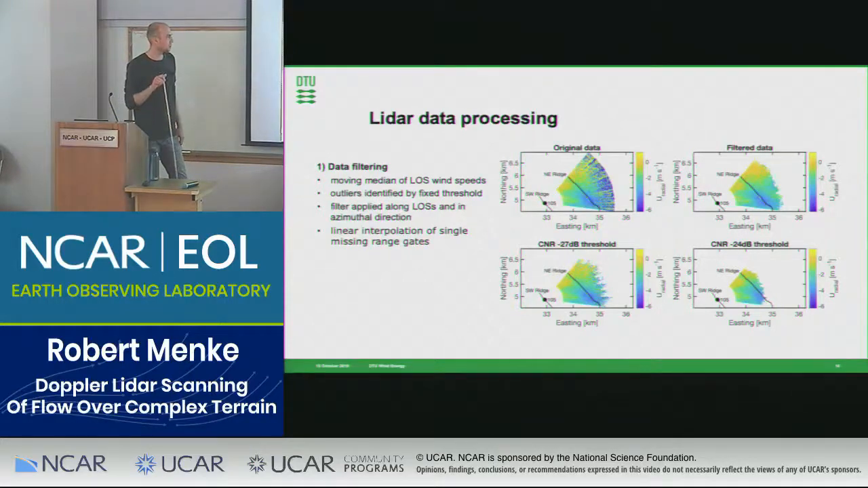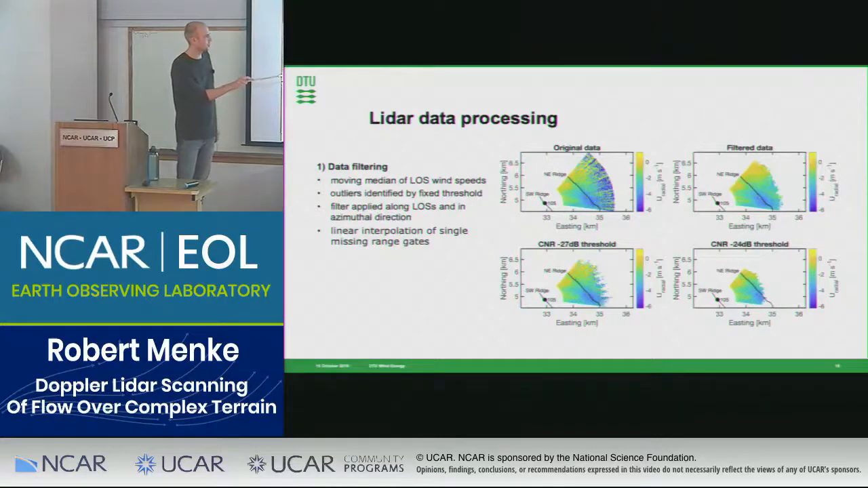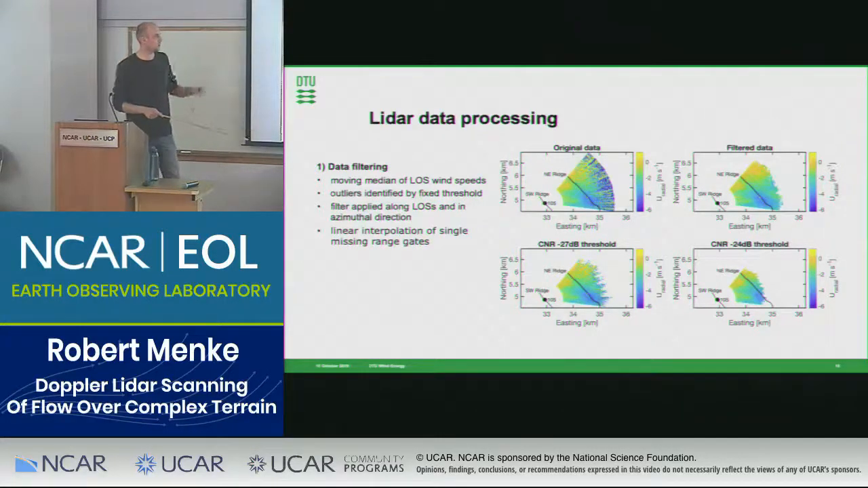We would remove this if we further reduce the threshold to minus 24 dB, but then we also start removing good data and really decreasing our range.